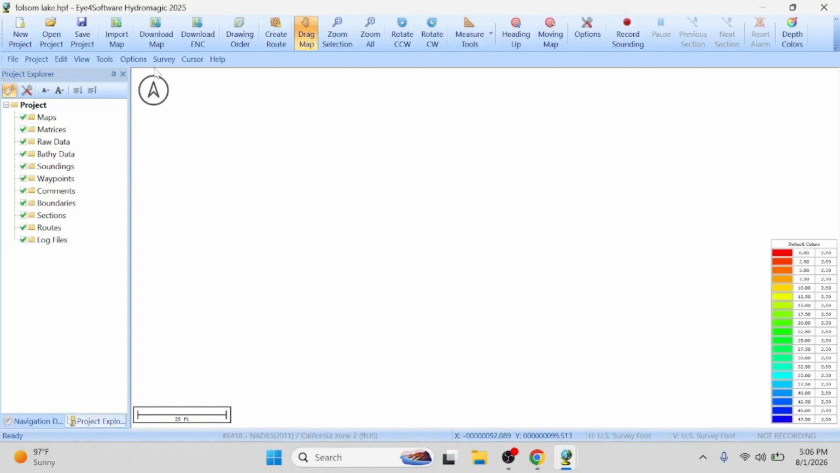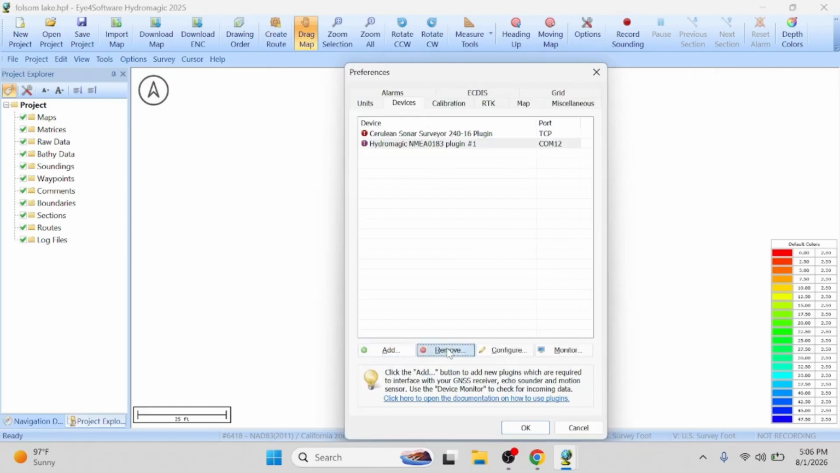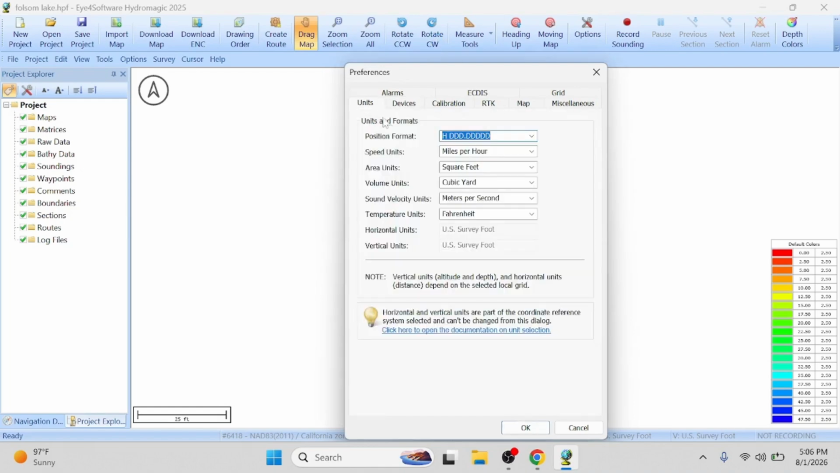So the first thing we would do is set up our hardware. We go to options, preferences. This is a key screen. This has a lot of, we're going to delete these. If there's anything from your previous job, I always like to start fresh. So units, survey metric foot, yes. Okay, we're gonna stick with that. You always check this. I've logged jobs in meters, wanted it in feet. I usually do meters, but you always want to check that.